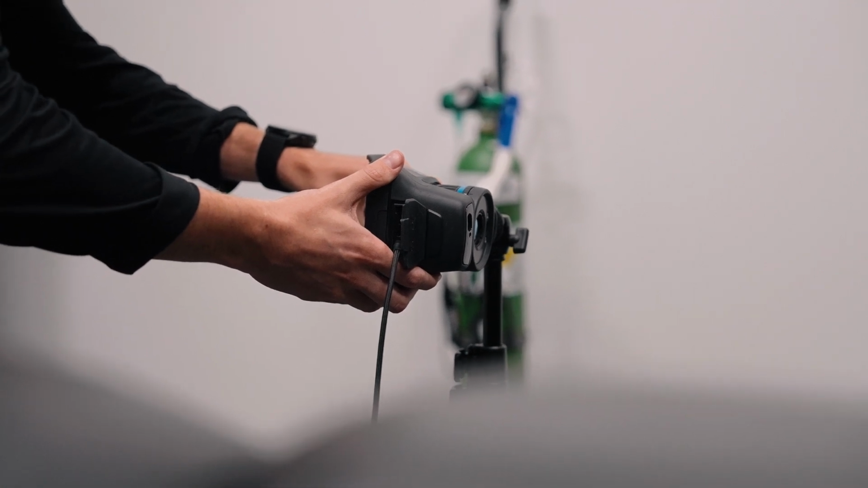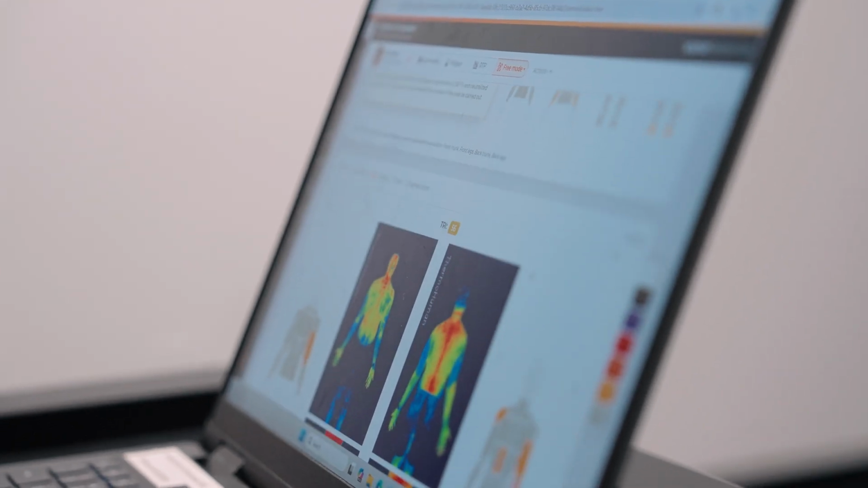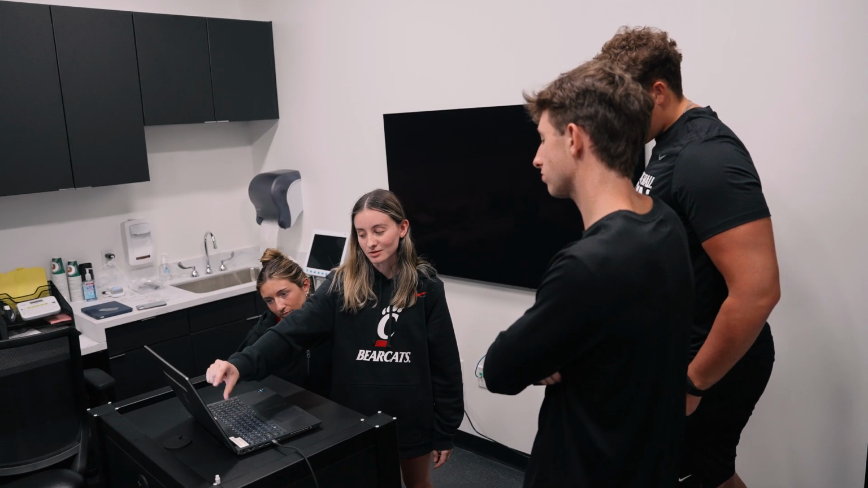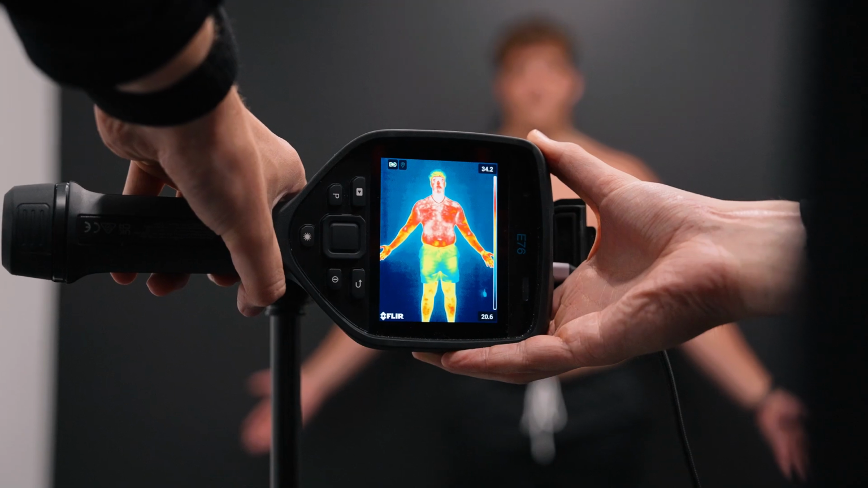A lot of what we're trying to accomplish is getting the body back to its state of homeostasis. The Thermohuman platform and the software gives us another tool, another way that we can look through a slightly different lens at their body and how they're reacting to all these different stimuli. Thermography is going to alert us to imbalances in temperature, which is ultimately the response to training, whether that's a really hot temperature or actually the body will cool down in response to training a lot of the times.